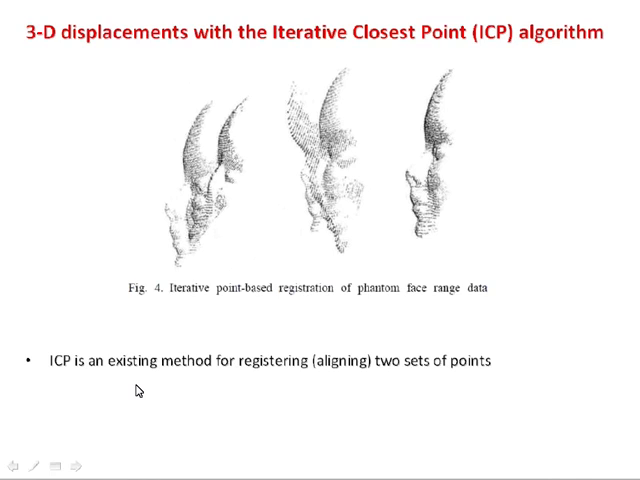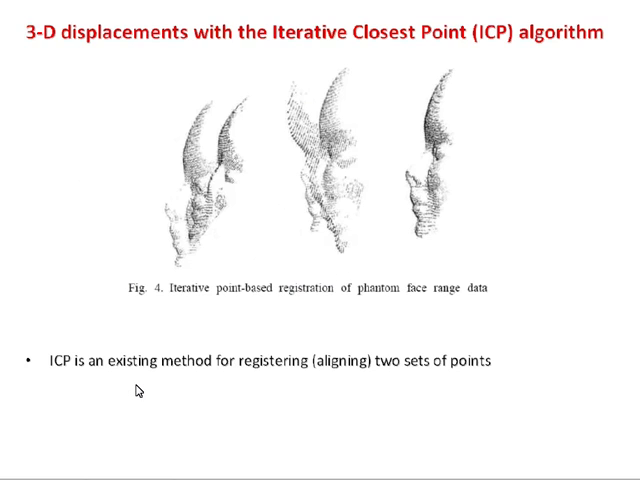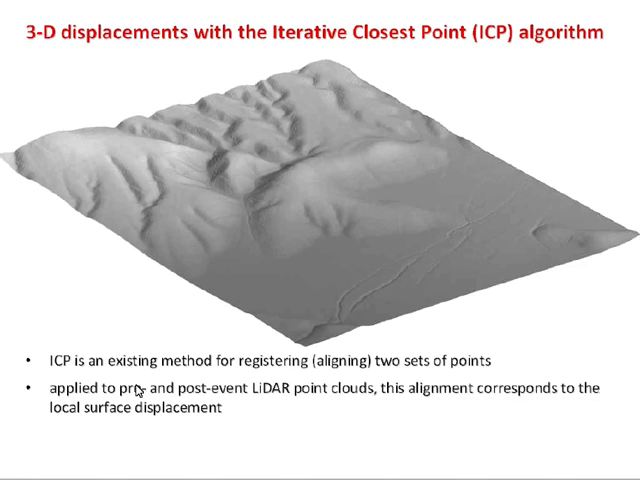It's a method for registering or aligning two sets of points in 3 dimensions. So we're going to use it to register two landscape scenes, pre-earthquake or other event and post-earthquake. And just like with the CAT scan, we can do this with irregular point clouds. These don't have to be gridded DEMs, although it works for gridded DEMs too. You can do it with any kind of point cloud.